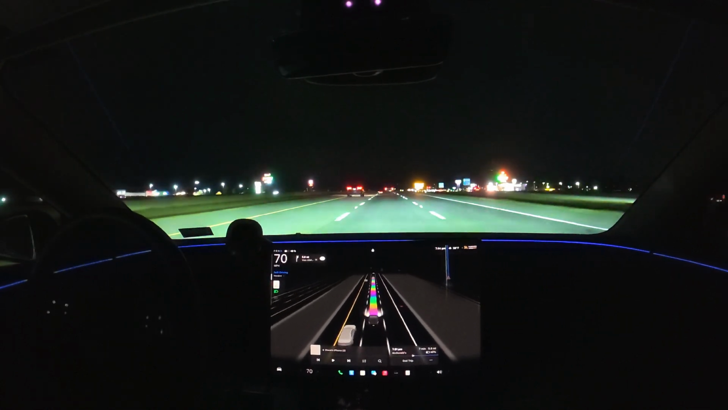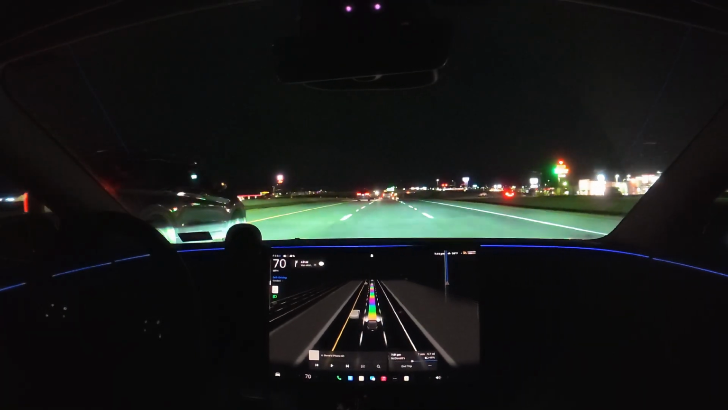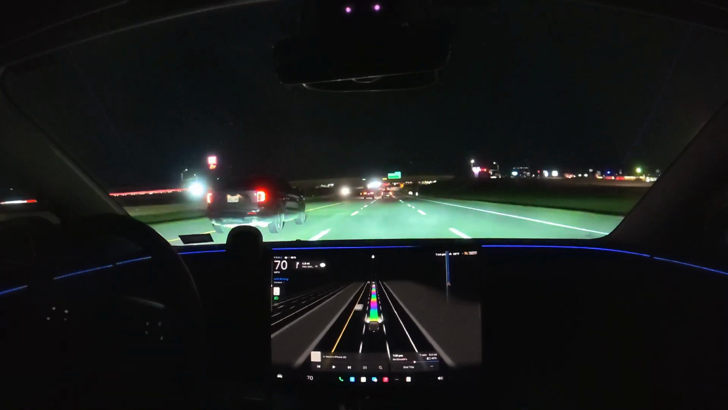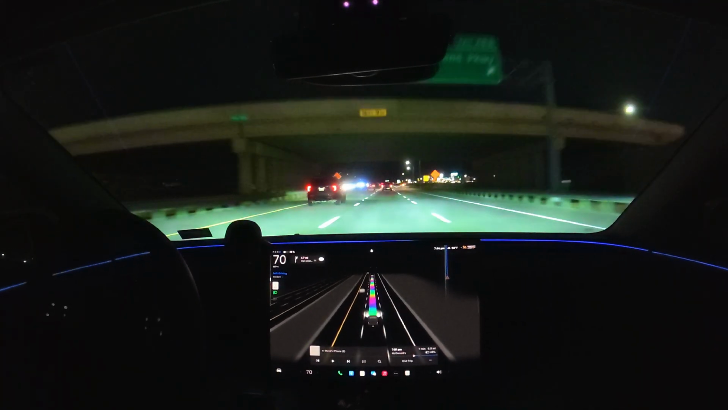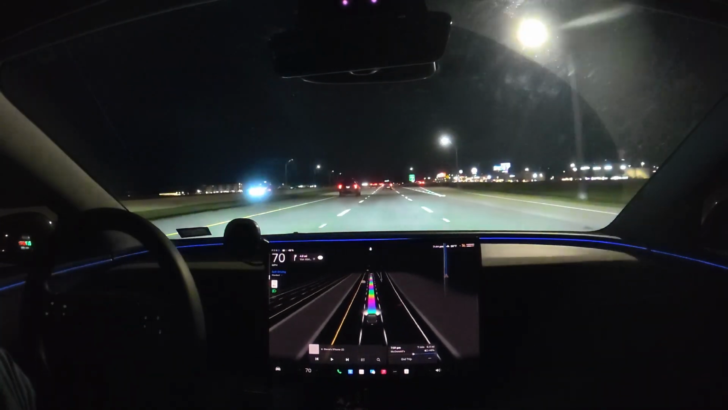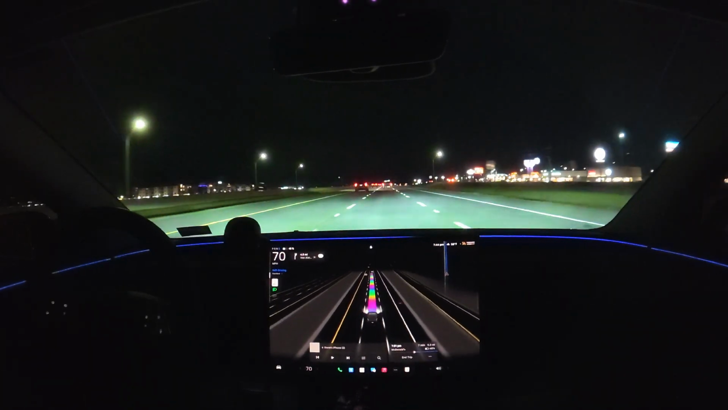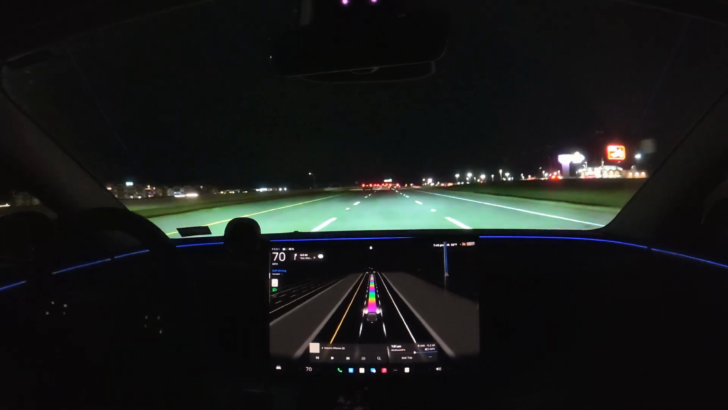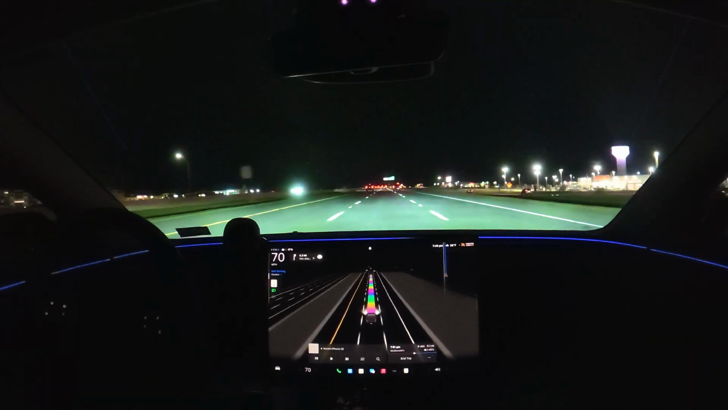Although right now it does say that this speed limit is 65, and I believe it's 70. And it actually went to 70 for a second, and accelerated. Then it went to 65 on the speed limit, and then it quickly decelerated down to 70 from 71 or 72. So that's curious if that's the correct speed limit. Yeah, that's kind of an interesting thing.